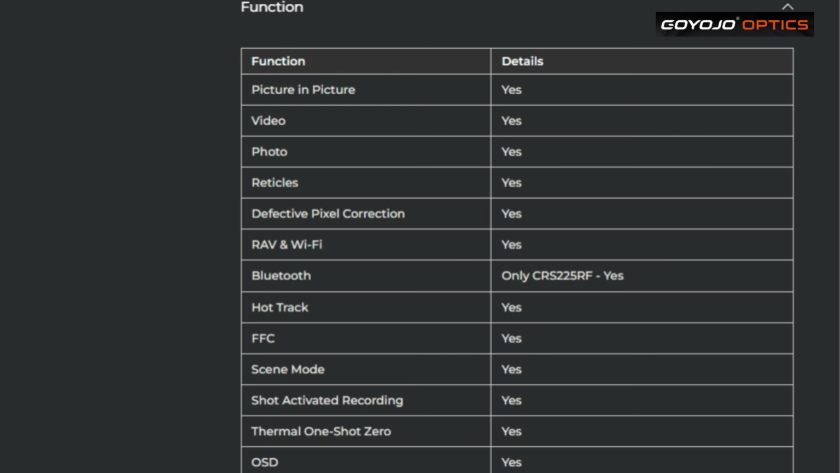Functions: picture in picture yes, video yes, photo yes, reticles yes. There's 10 reticles on this. Defective pixel correction yes, recall activated and Wi-Fi yes. Bluetooth only on the laser rangefinder version. Hot track yes. FFC yes. Scene mode yes.